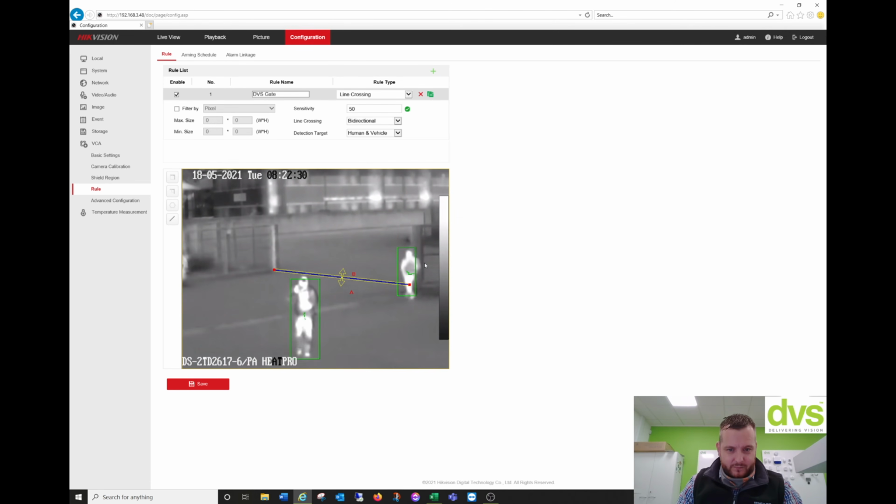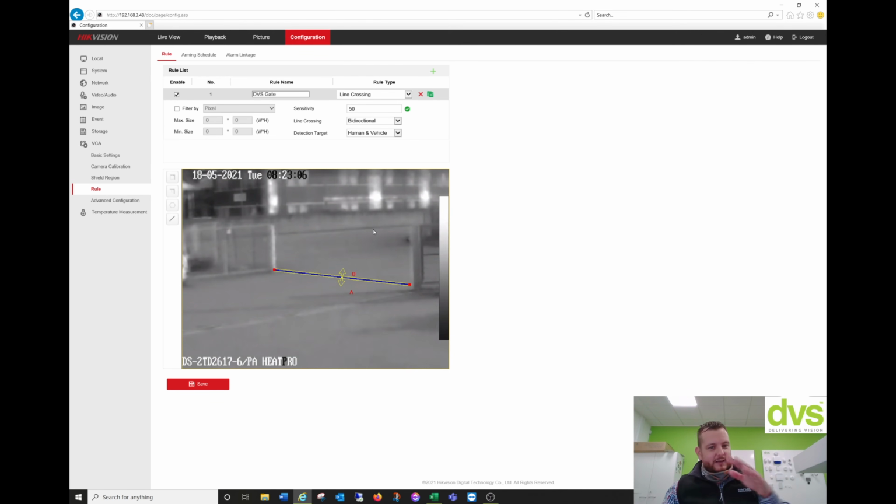And you can see already the effect I was on about, each person is being tracked separately, which is a massive improvement on the older thermal, and you get that trajectory line. When they walk into the field of view, you get that trajectory line that goes past with them, so you can see where their movement is. And again, with a vehicle, it picks them up across that line there, and as soon as the vehicle goes across the line, it's picked up and goes red, so you know it's an alarm. The trajectory will also go red, so you can see the whole event in red, and you can trace it to that specific target.